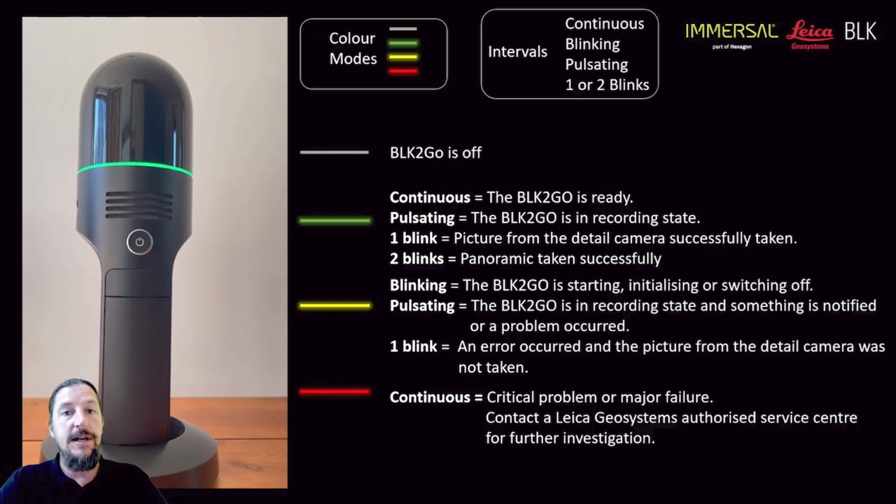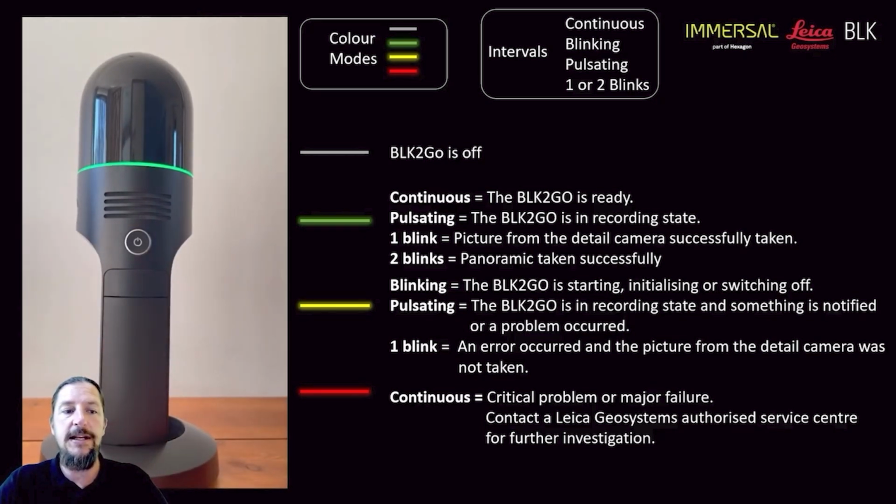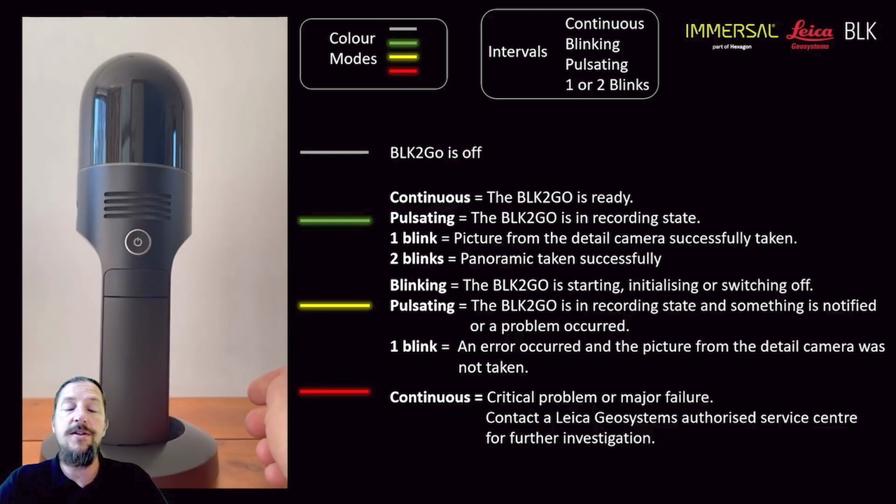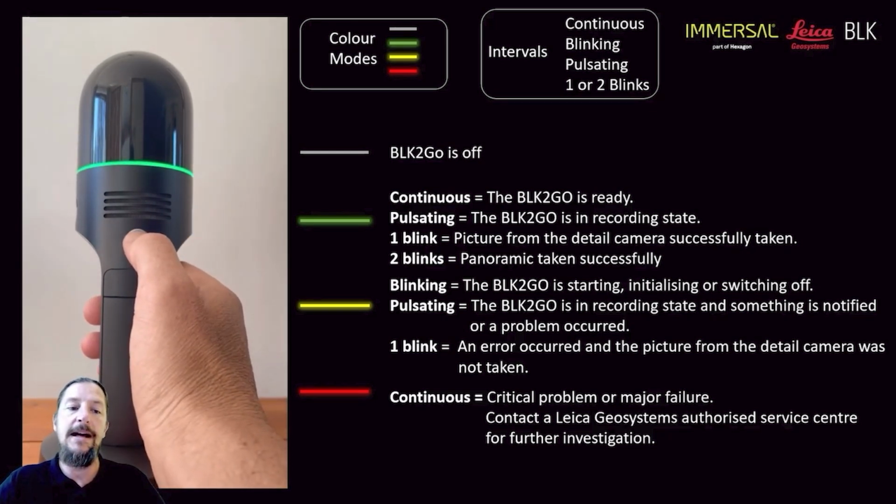That pulsing green that you see there means it's working at the moment. It's scanning, it's capturing data. I pressed the button once and you can see that there was a short little blink. That's a detailed image with a 12 megapixel camera. And there was a 3-second press which captures a panoramic with the 3 specific cameras around it. So that's a normal capture mode where you will use that. So it gives you clear feedback as to how to use the system continuously.